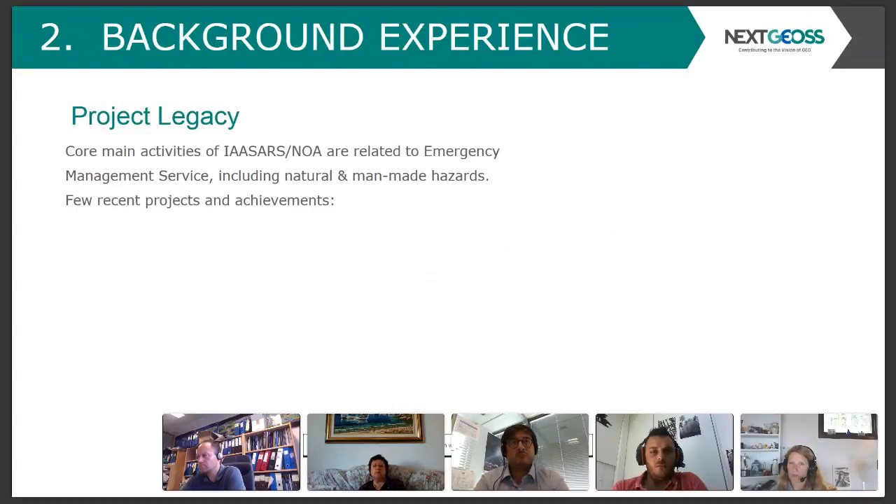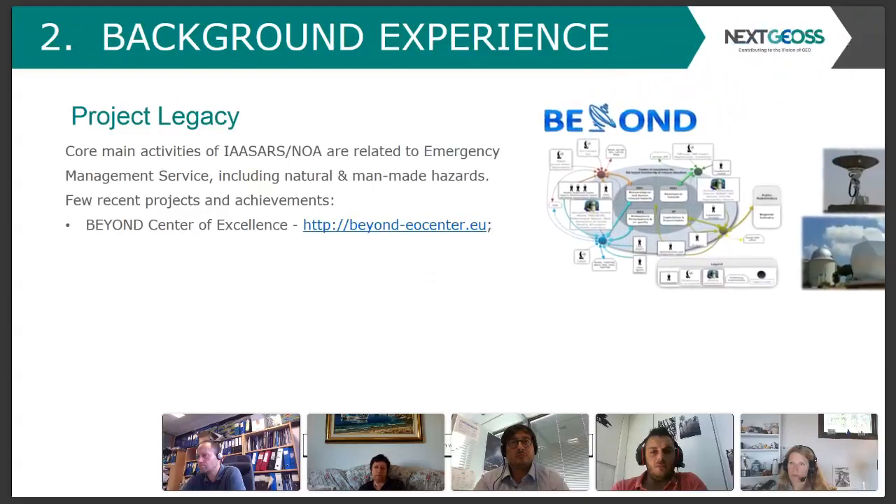Just some indicative projects that we have been engaged with: first, BEYOND, which is a center of excellence established here at the National Observatory of Athens, in the context of a capacity building fund we received from the European Commission, and its mission is to develop a set of services for Earth observation based monitoring of natural disaster, with a focus on the southeastern Mediterranean.